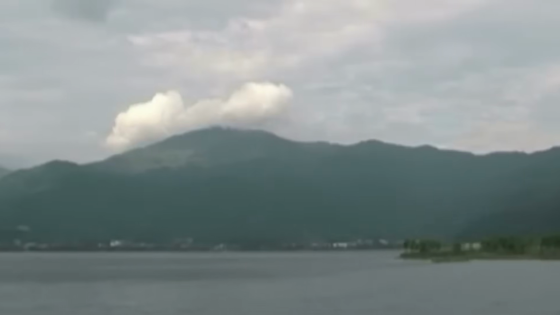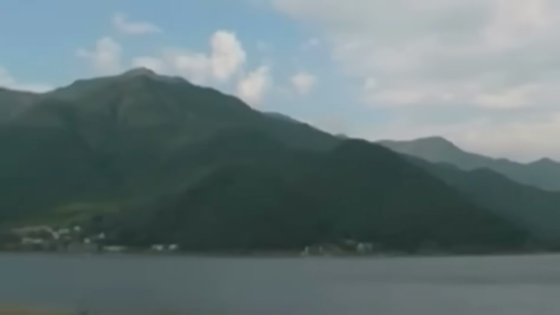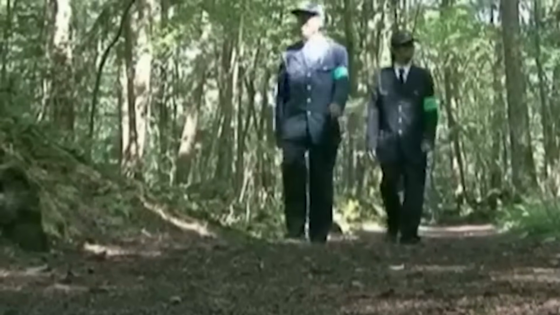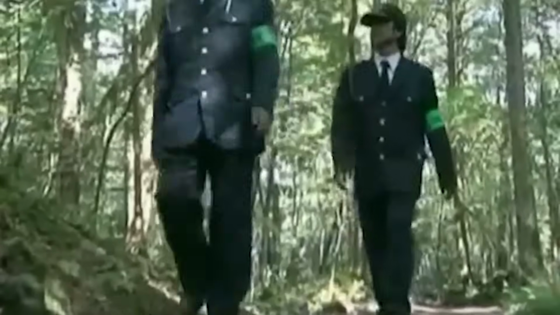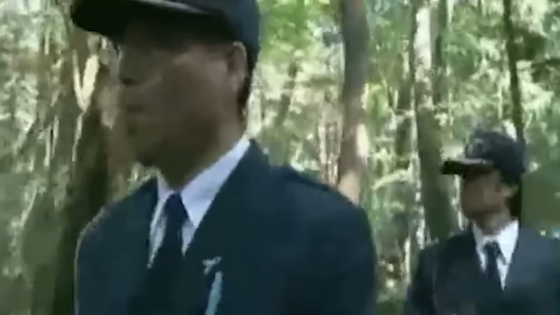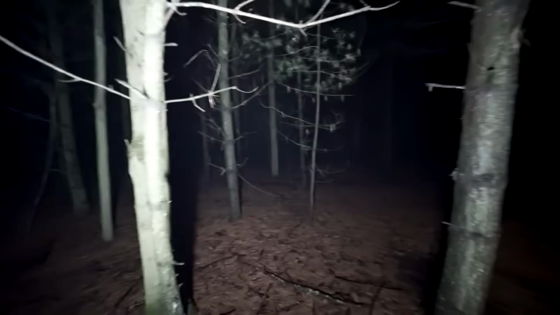This is a very dense, quiet patch of woods sitting at the base of Mount Fuji in Japan. Locals call it the Sea of Trees because it's so thick it's easy to get lost in just a few minutes. The ground is all hardened lava from an old eruption, and it absorbs sound, so when you're in there, it's dead silent.